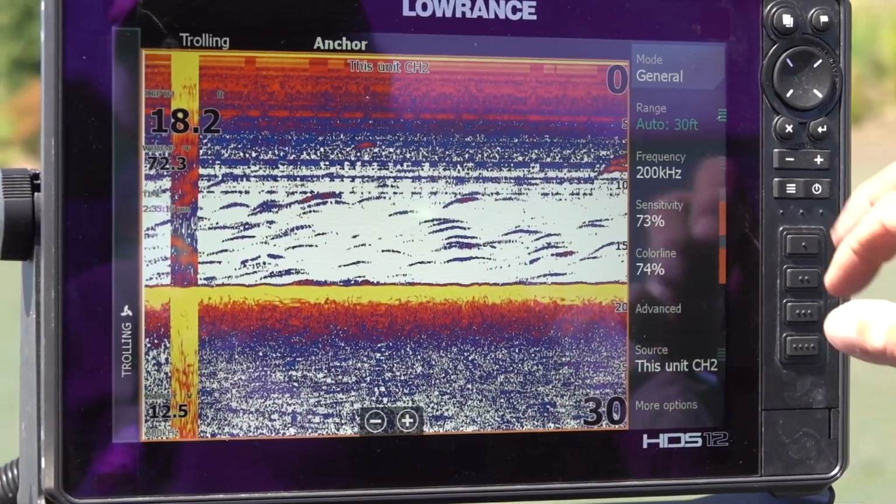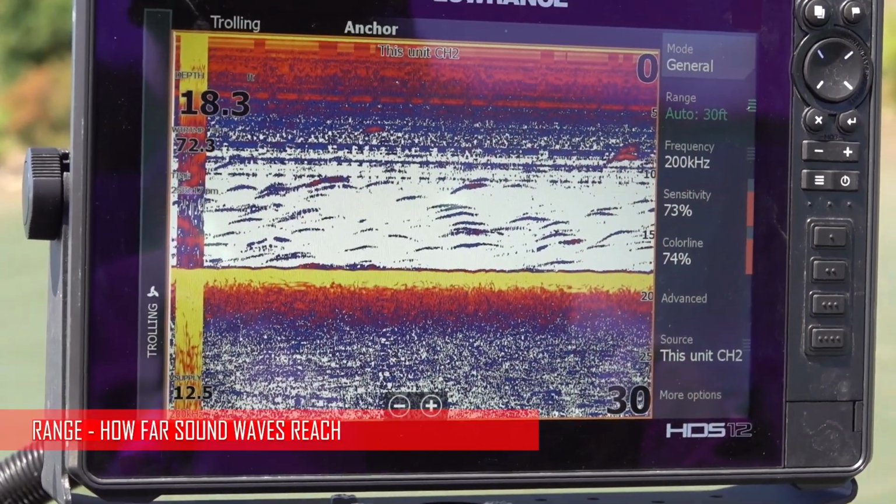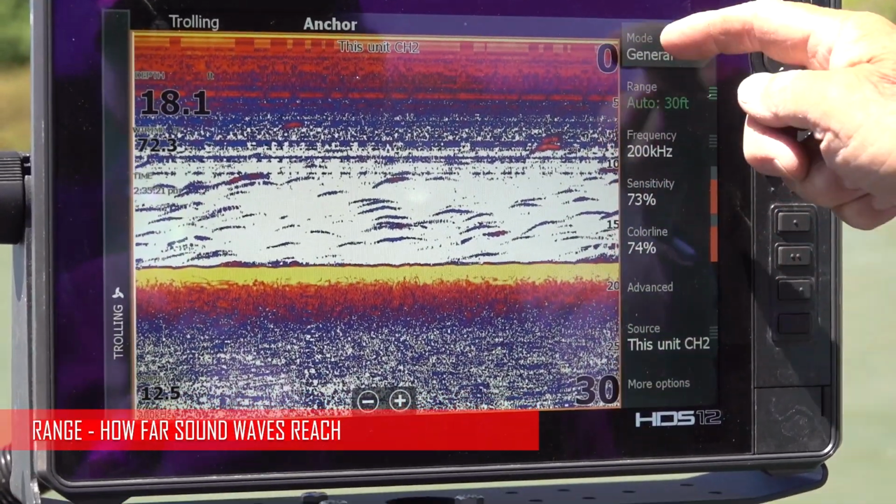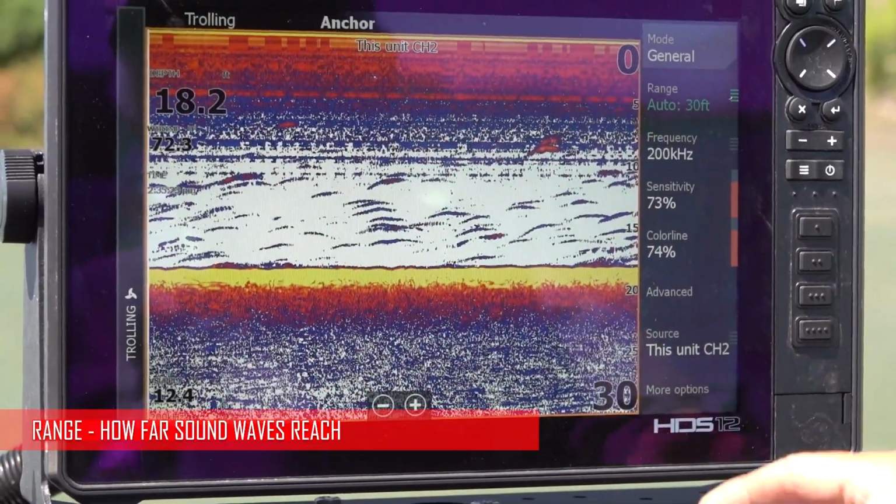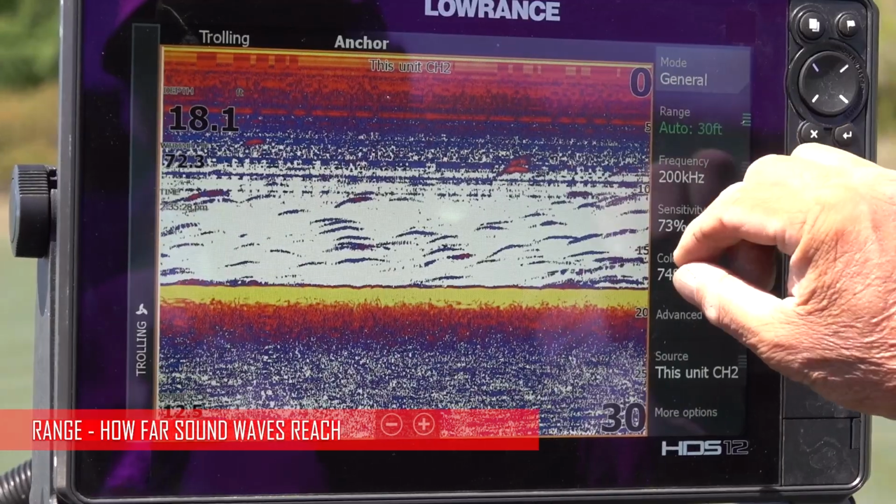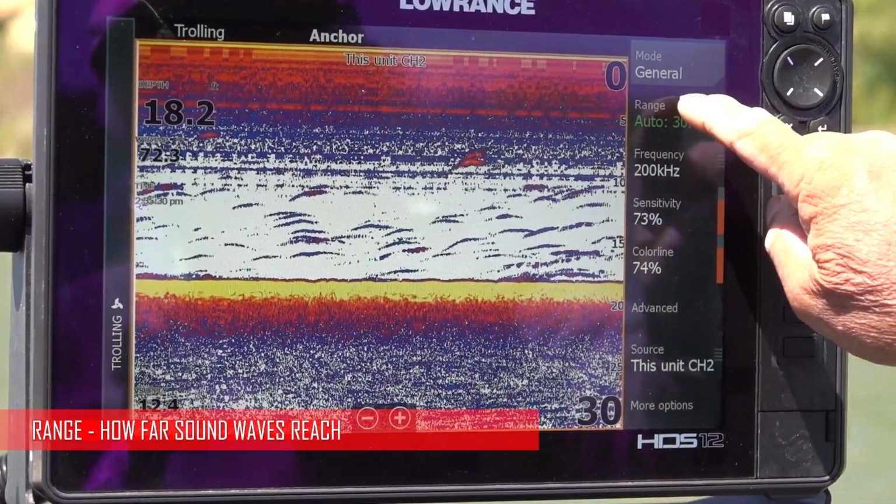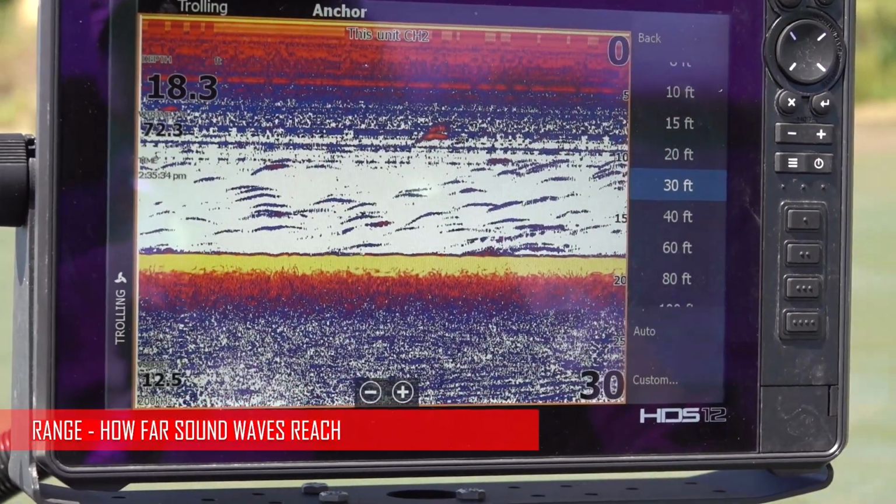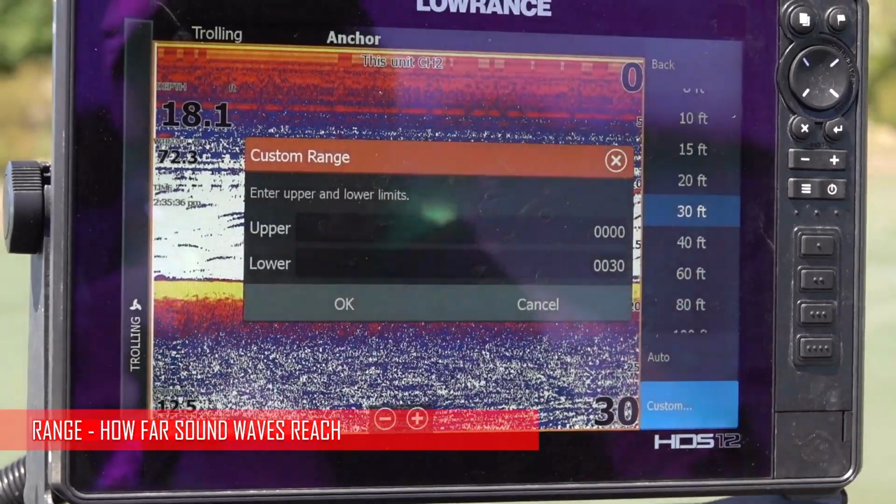So one of the other features on the top one is your range button. When you set these up and they're in automatic, you're going to see I'm in 18 feet of water and it's going down to 30 feet. When you do this, you're not utilizing the whole screen. So I'm going to take it off of auto and hit custom.